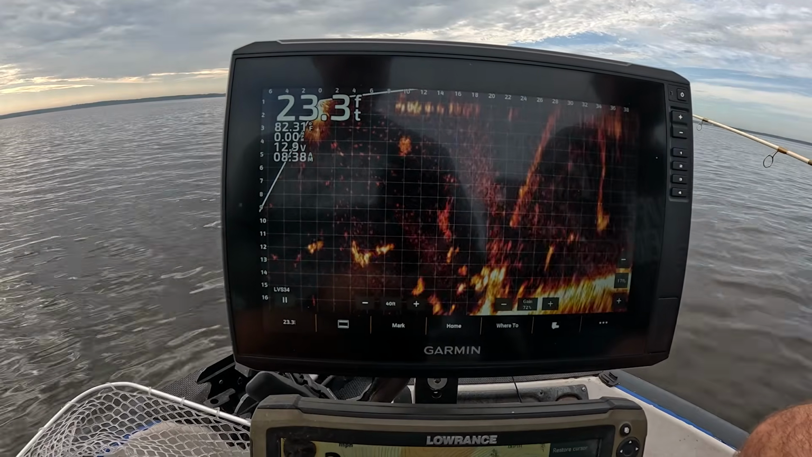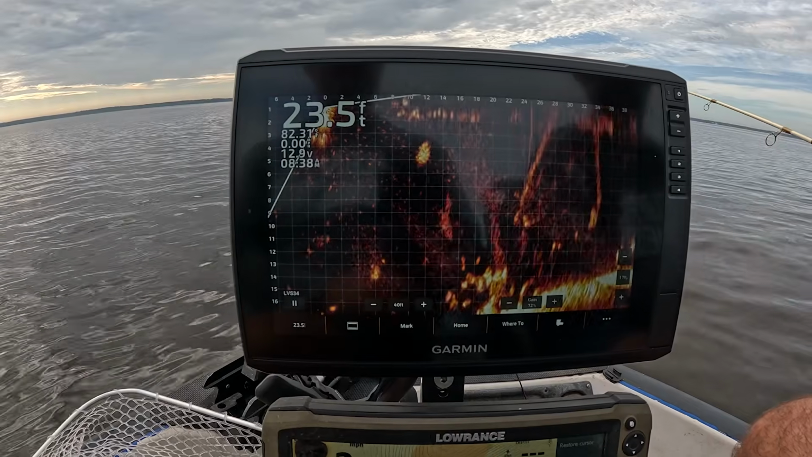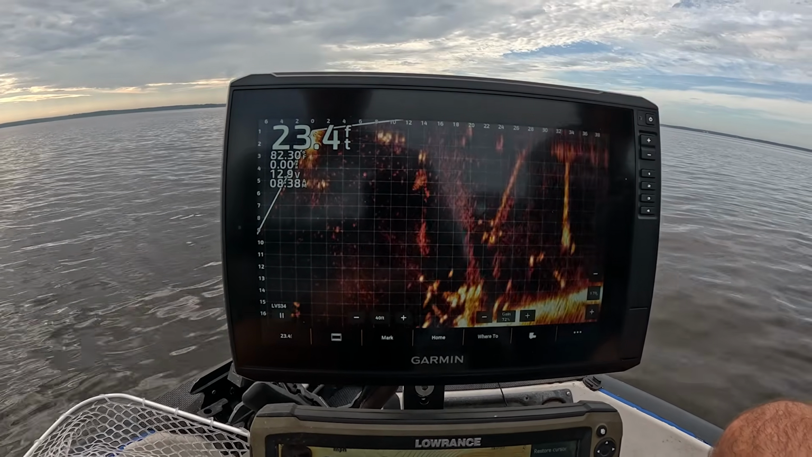Once he gets behind you, you want to do a steady retrieve up and away from him. If you ever hesitate at all, they turn around. So it's kind of tricky.